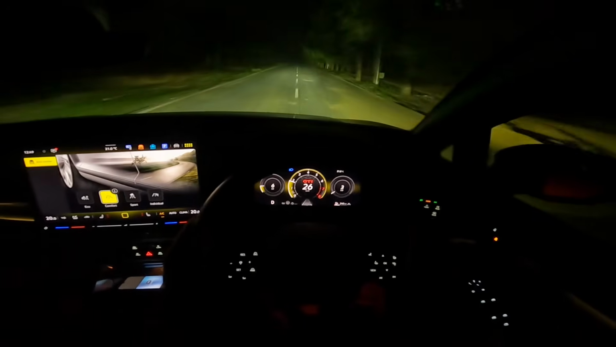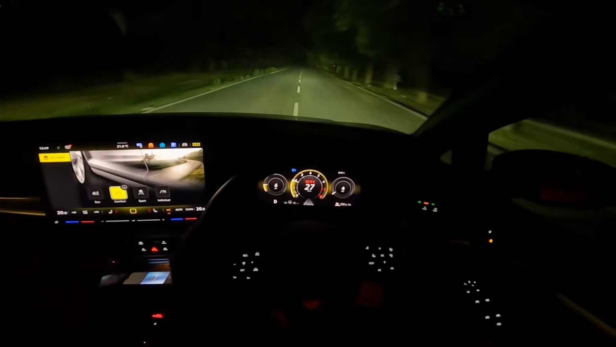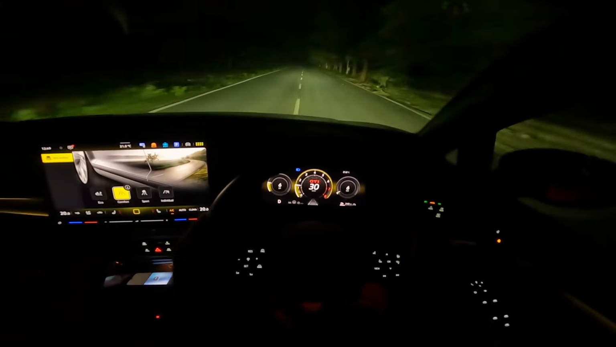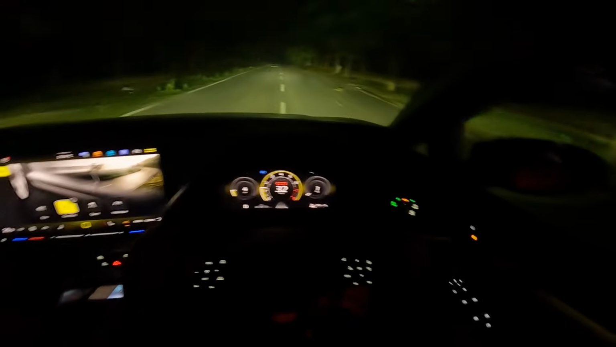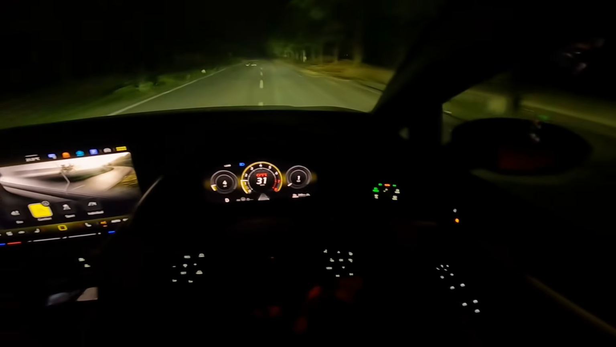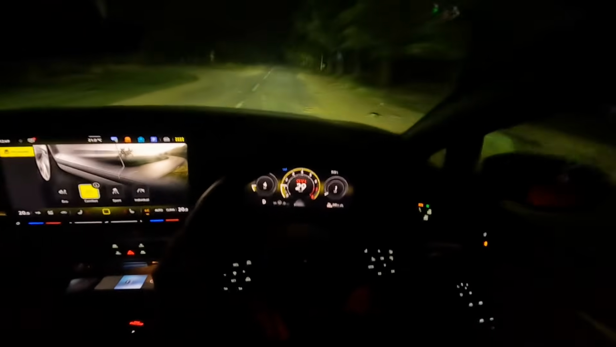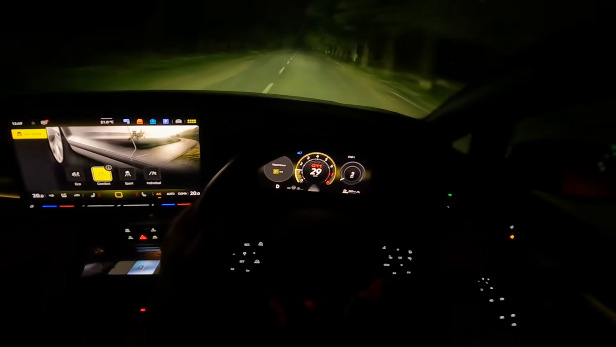Even at minute steering movements, you can see the headlights moving. Brilliant, brilliant. By the way, this would happen only if you have chosen to let the headlights remain in auto mode. It would not happen if you choose the manual mode.